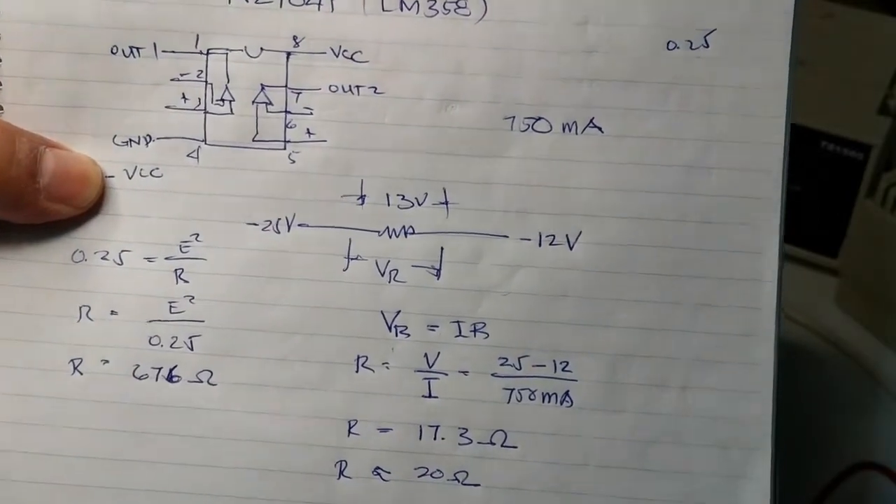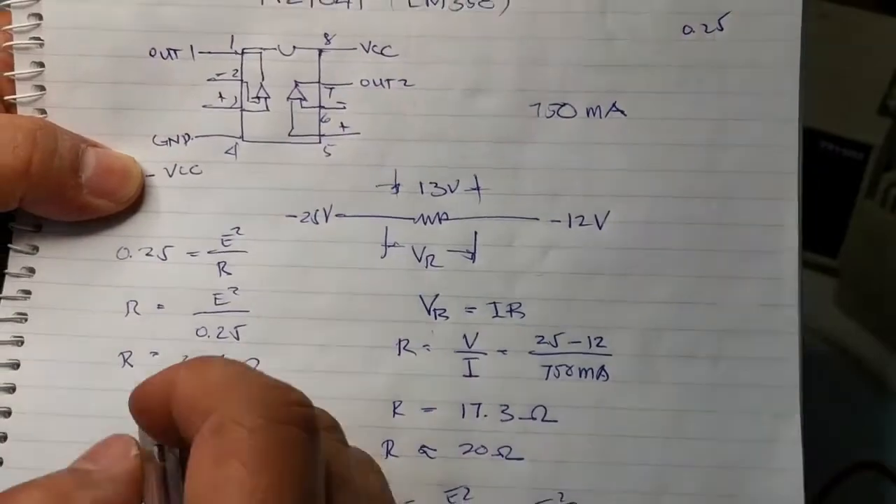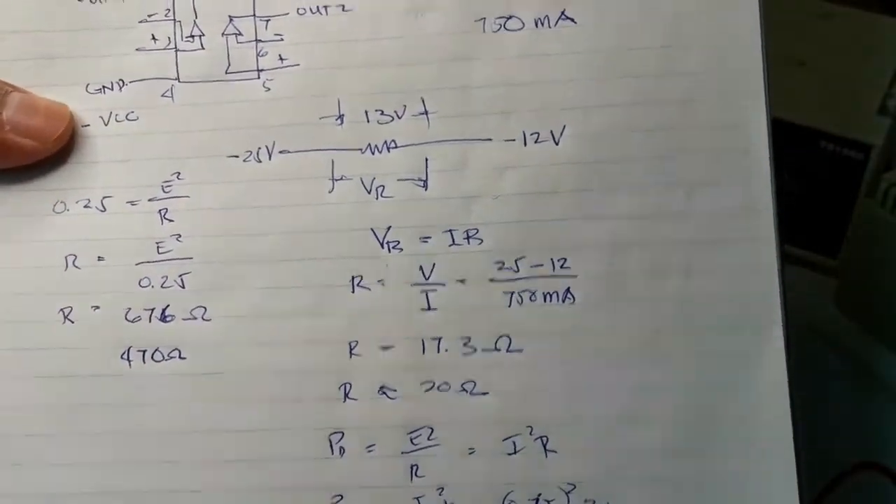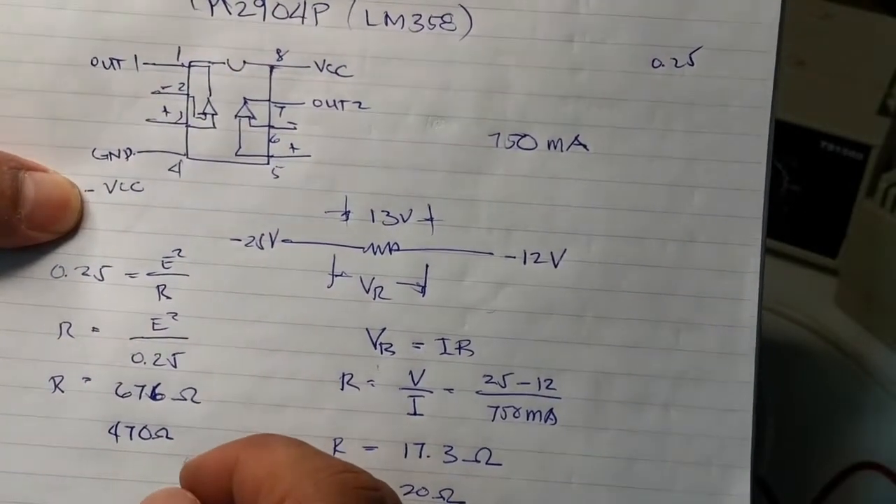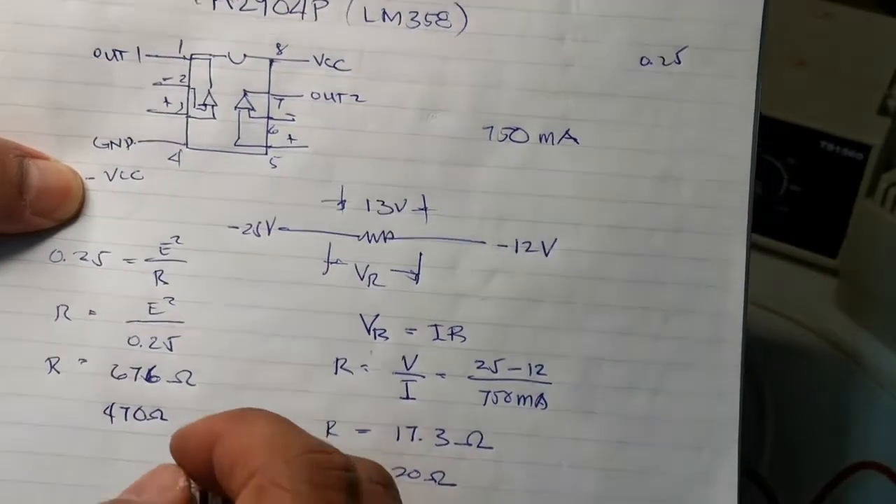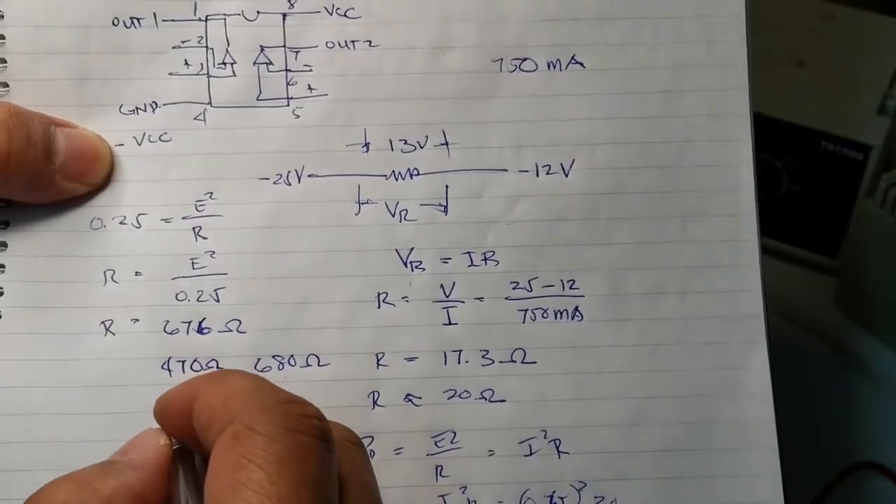There's no value around 676 ohms, so we have to either use 470 ohms, or the next one is 680 ohms. There's a 560, I think. No, it's still 560, 680, or we can use 1K.